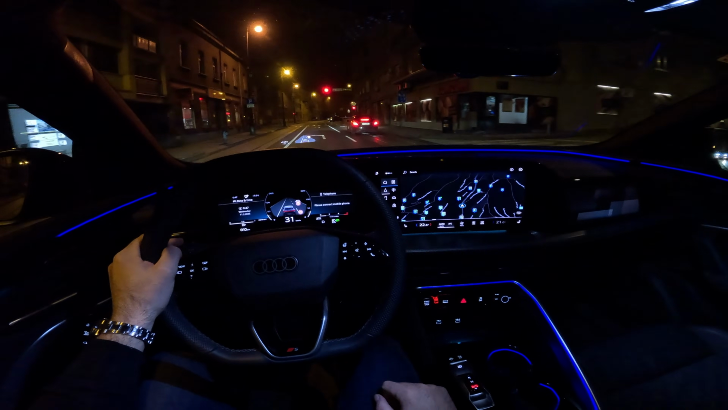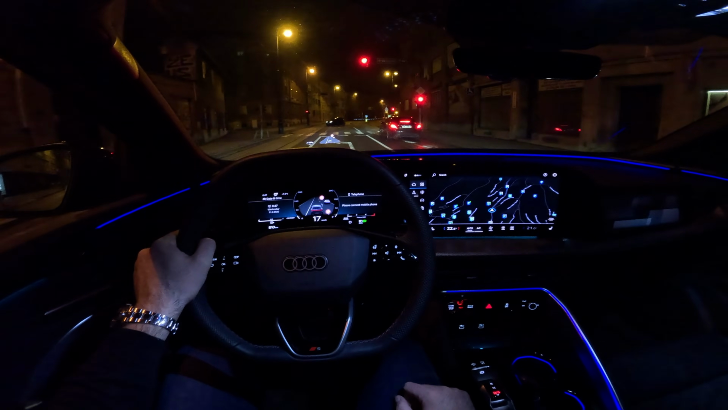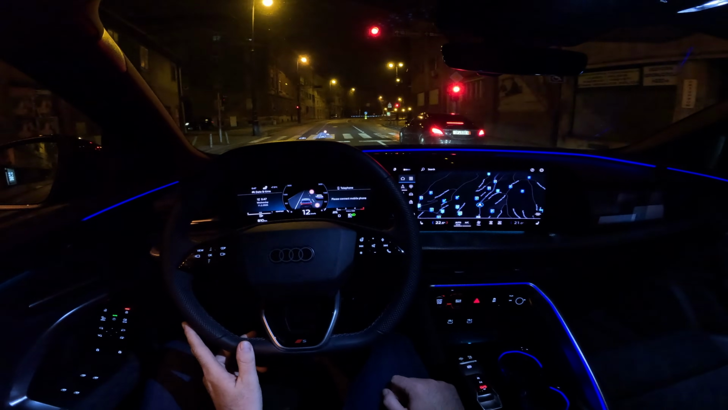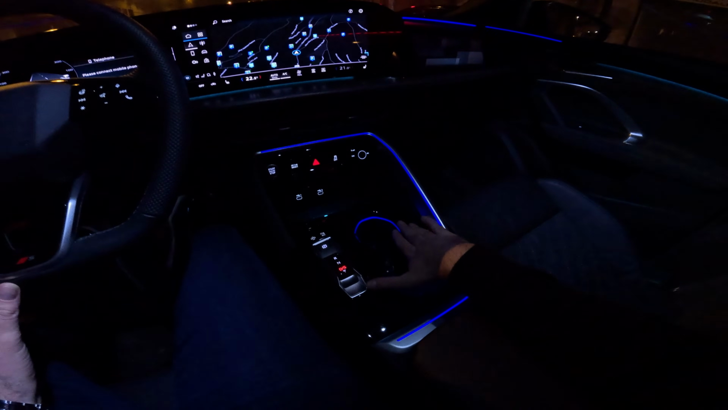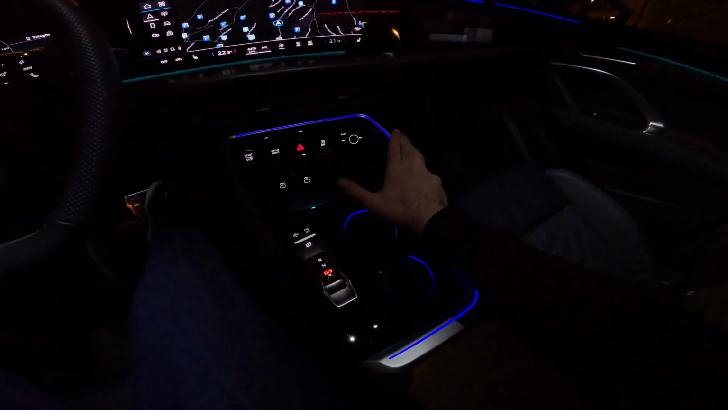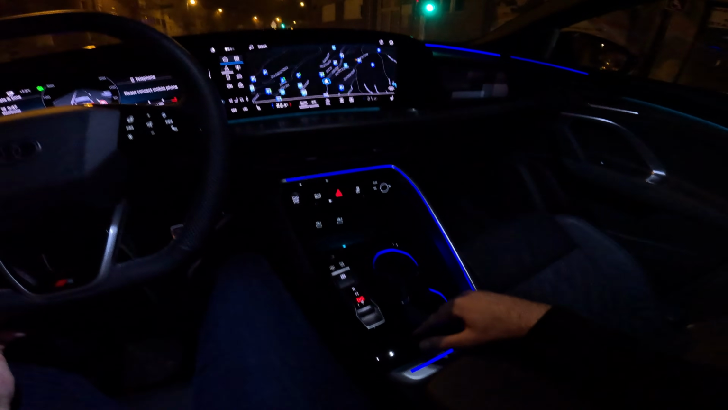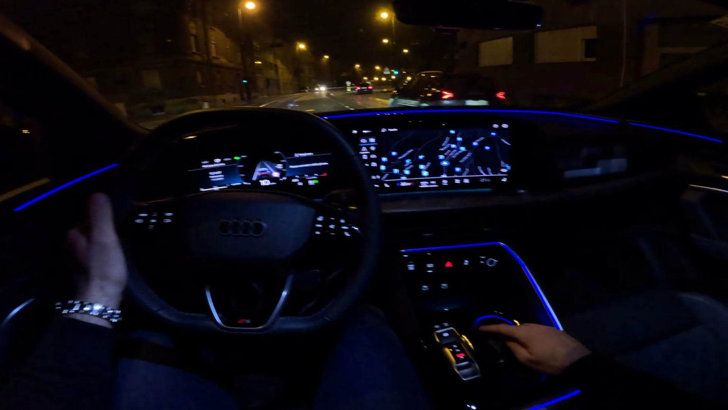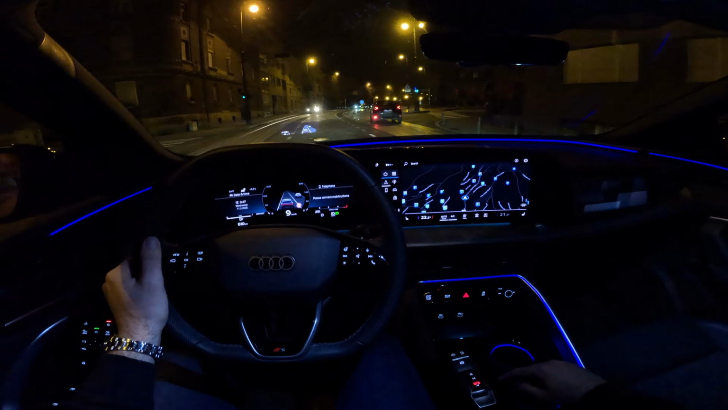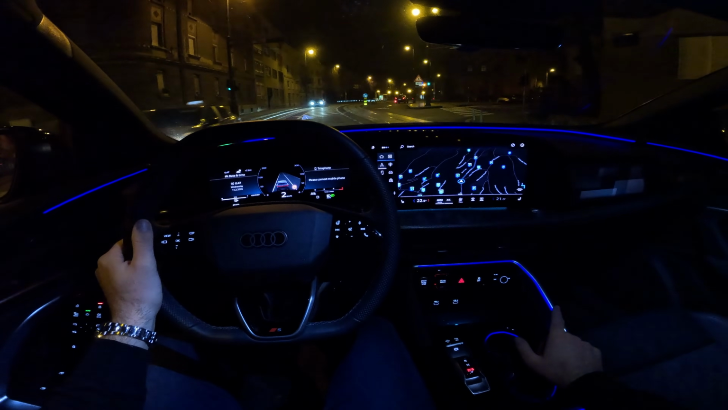If you want to see more details of the infotainment system, you can watch my full review during the day. And now that we are stationary, let me also show you this central console. Love the design, love the layout, but I would love to see different material here, because here we have the gloss black, and this will get fingerprints and scratches easily, so I would prefer a different material.